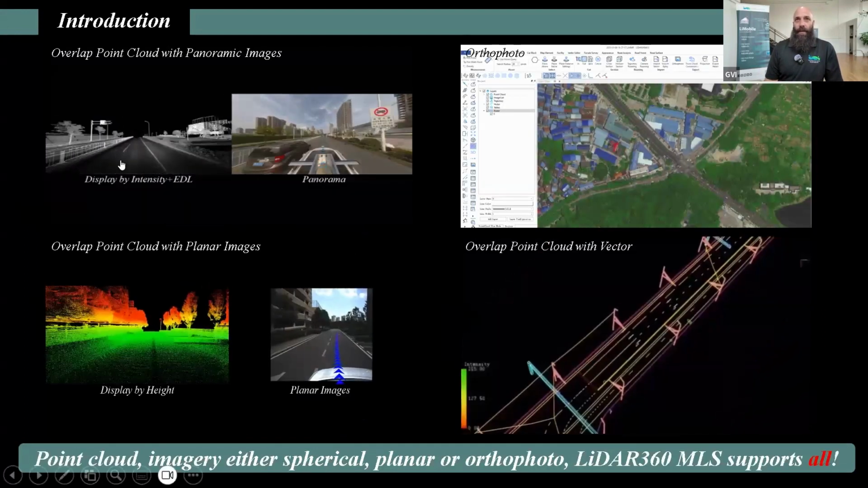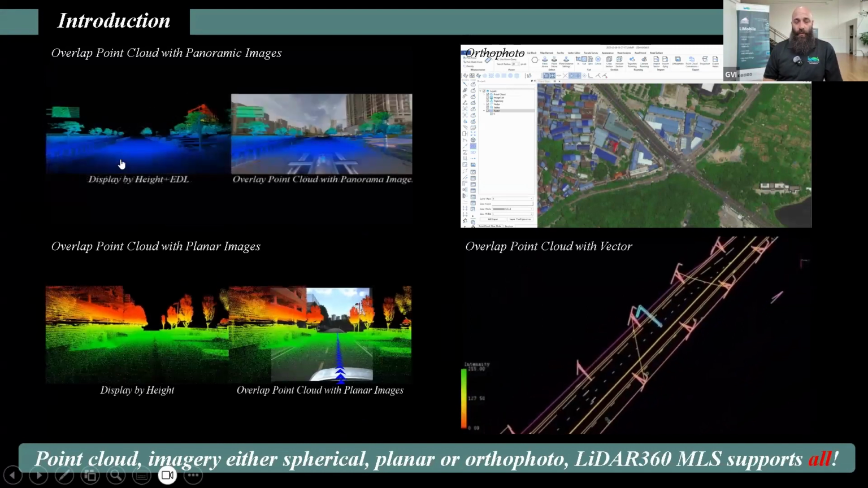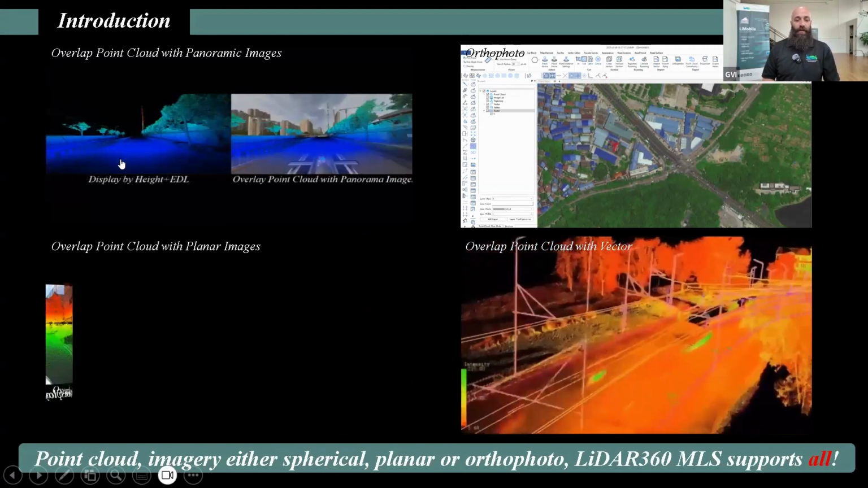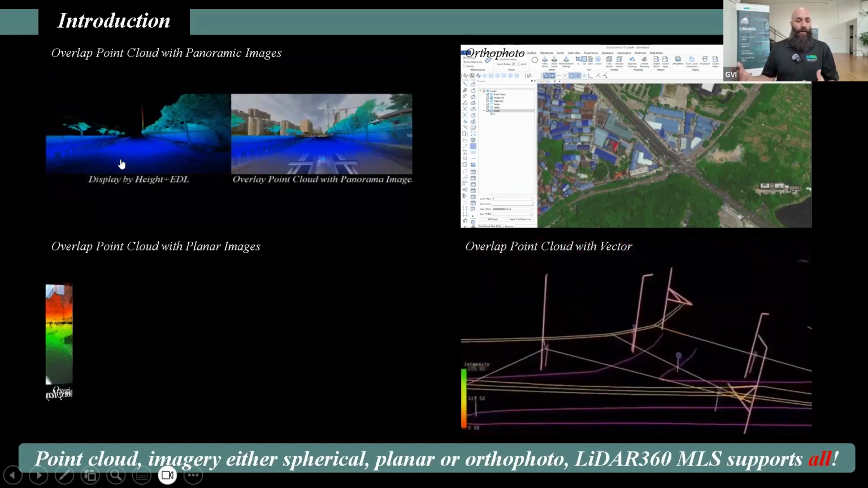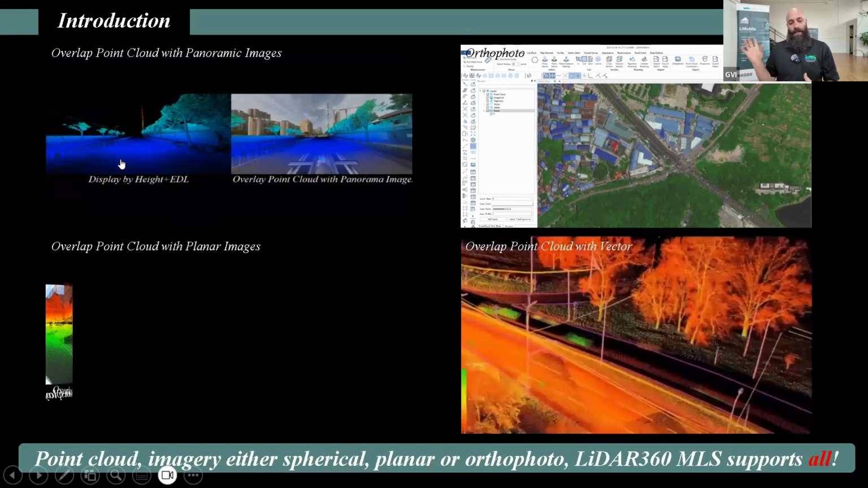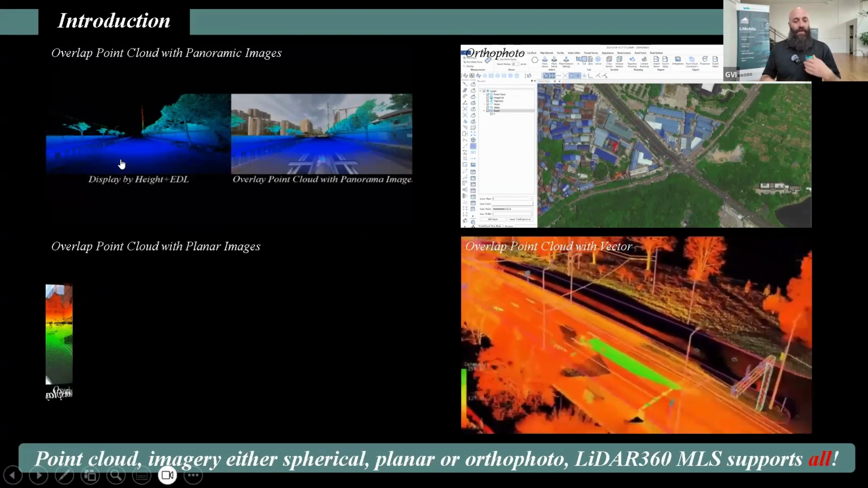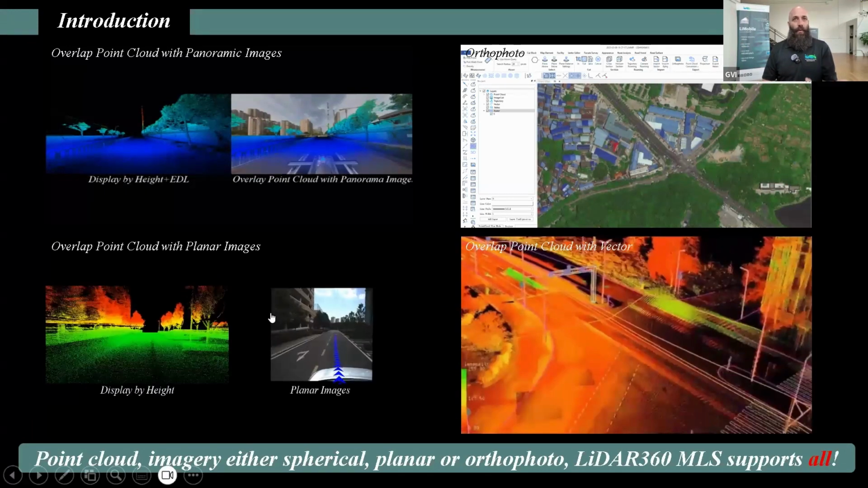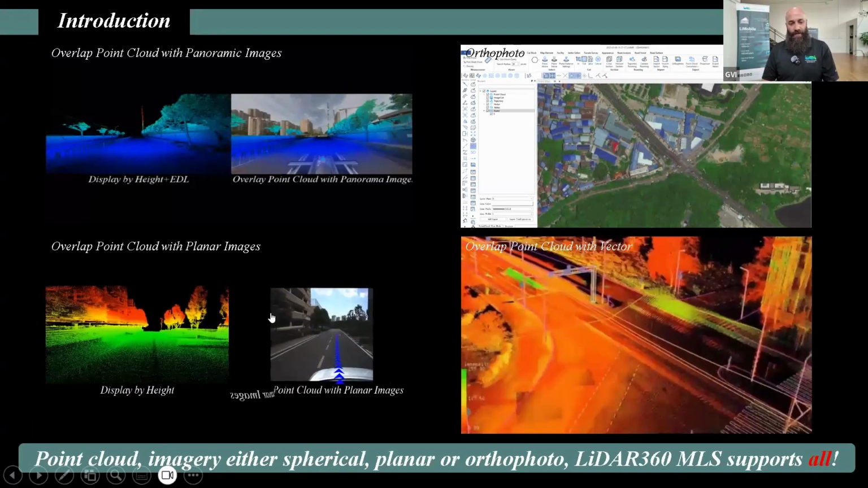So from top to bottom on the left, we have overlapping point cloud with panoramic images, as I had mentioned earlier. This allows you to be able to visually see what the point cloud looks like while utilizing the panoramic images instead of just an RGB colorized point cloud, which would be the representation on the left-hand side. We can overlap point cloud with the planar images in the same exact manner.